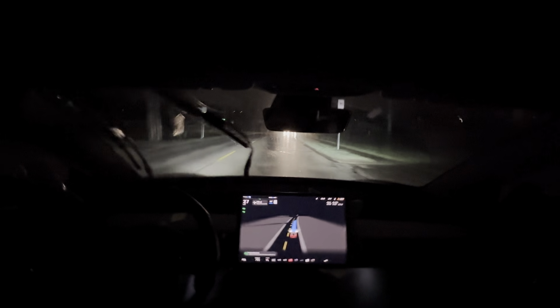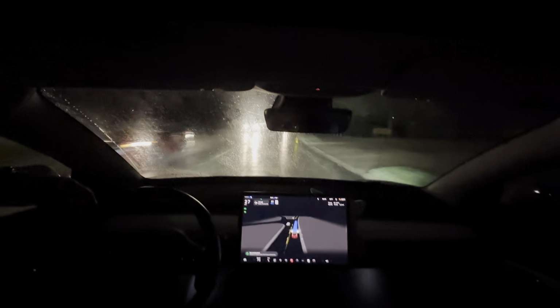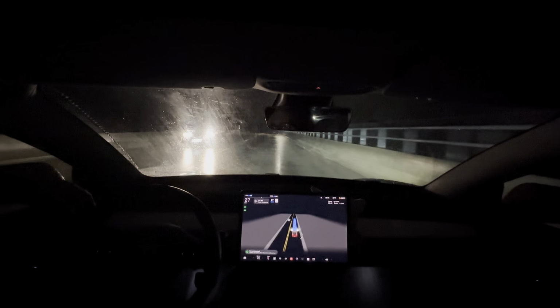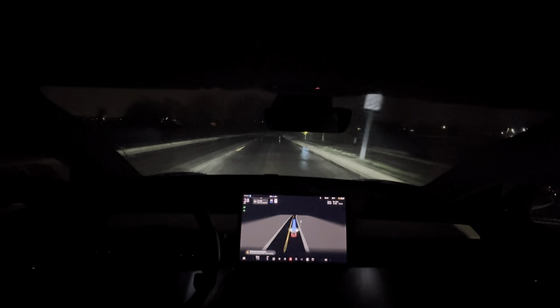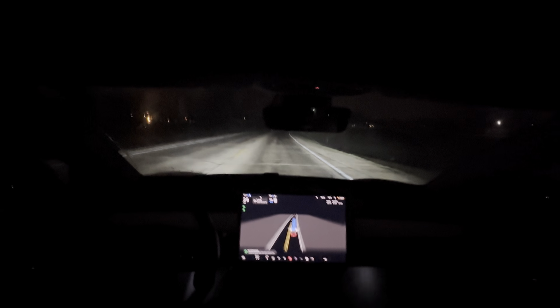So I think this will be a one disengagement drive. I could have left it alone and it probably would have figured it out, but I don't trust it. I mean, it's not really responsible of me to do that. So that was a disengagement that I had to do, and I'll have to override it at this yellow light up here, but that's it otherwise.